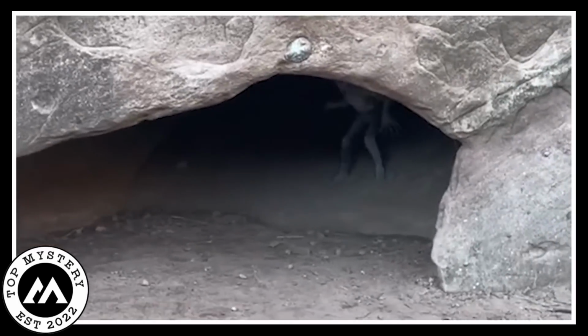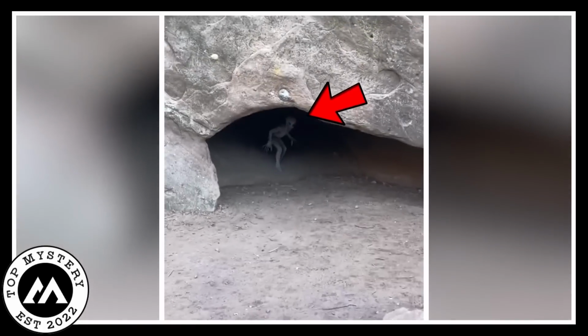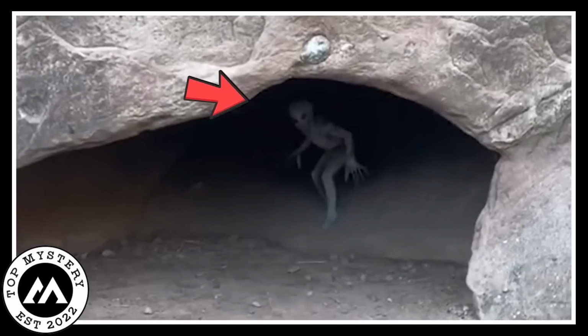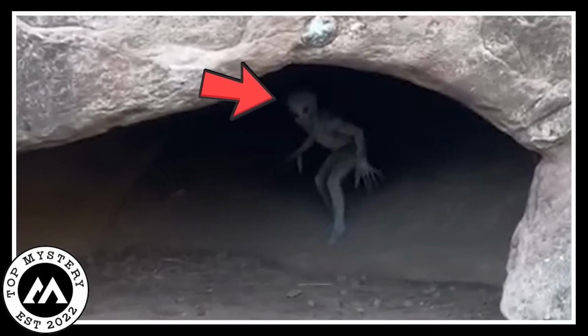The camera recorded this mysterious creature slowly coming into view. It had a strange vibe, moving in an unsettling way as it crawled into the faint light. The creature's odd looks and unnatural movements made the person watching feel really uneasy.